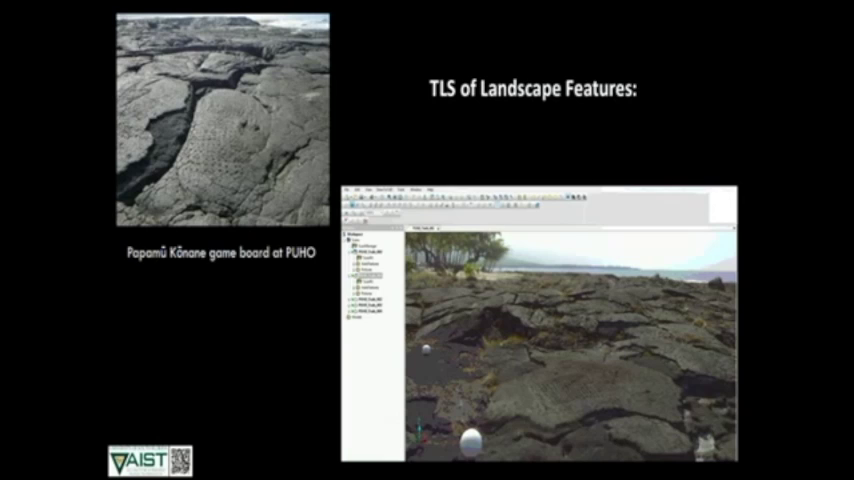The first example I'll show you is from Puho, and this is the Konani game boards that are so important as a feature on the landscape. And so how do you document these at different scales? We used an approach here where we're using terrestrial laser scanning at the landscape scale, documenting the entire area that this feature is found within.